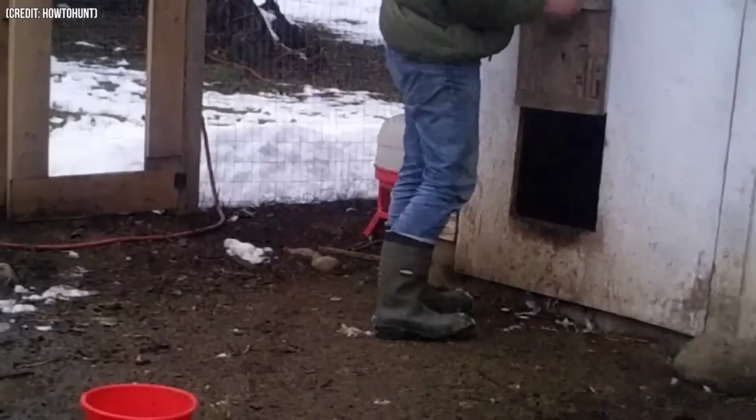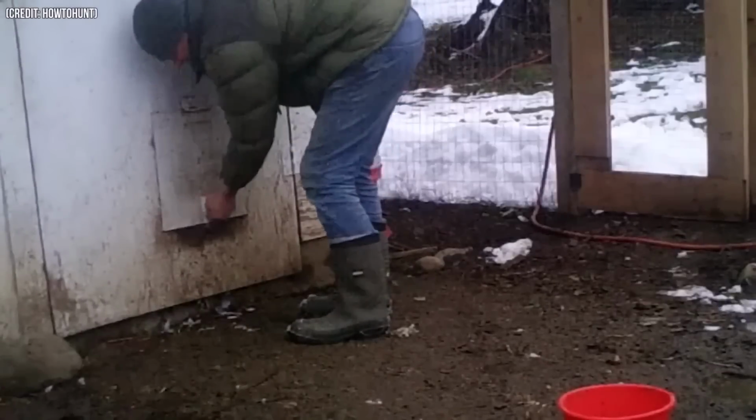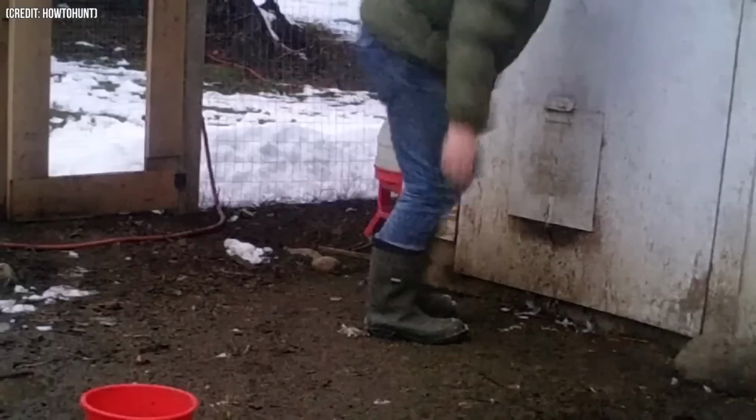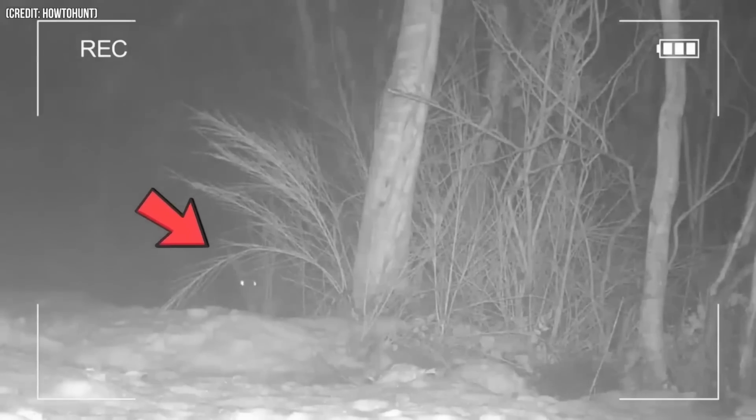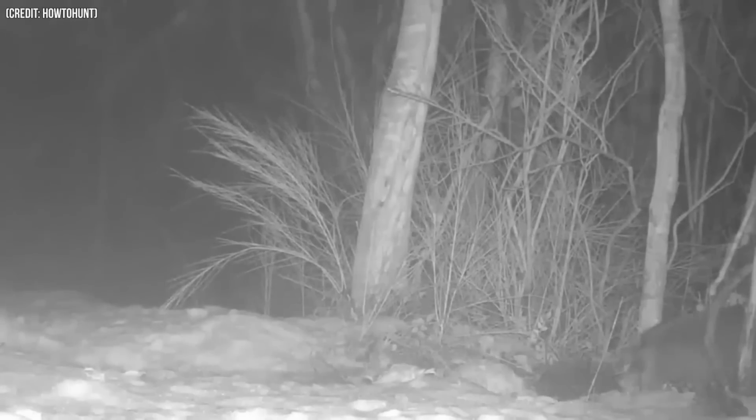This intriguing video shows a man whose chickens were dying, and he had to see what was going on. So he set up cameras and waited for the night to come. As the night descended, we see a rat trying its best to enter the chicken coop, but it was too small to harm the chickens, so we had to wait until the real culprit appeared. That's when, on the second camera, we see raccoons coming around, and the man knew who had been murdering his chickens.